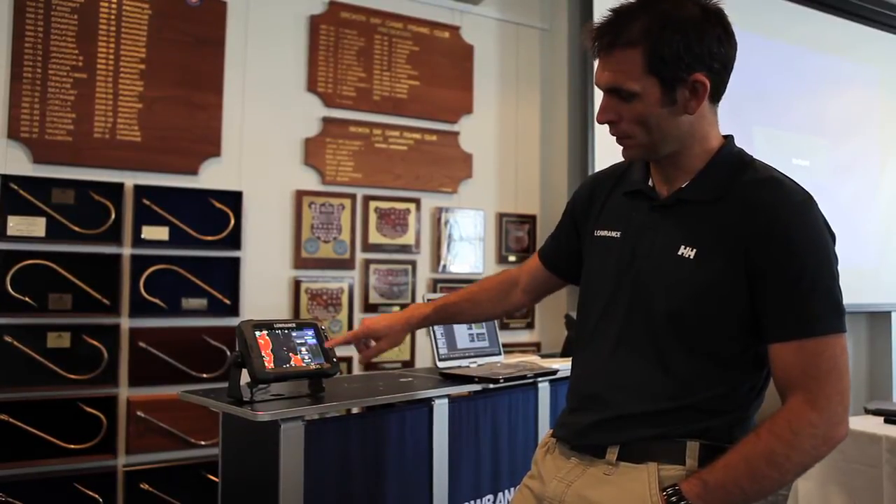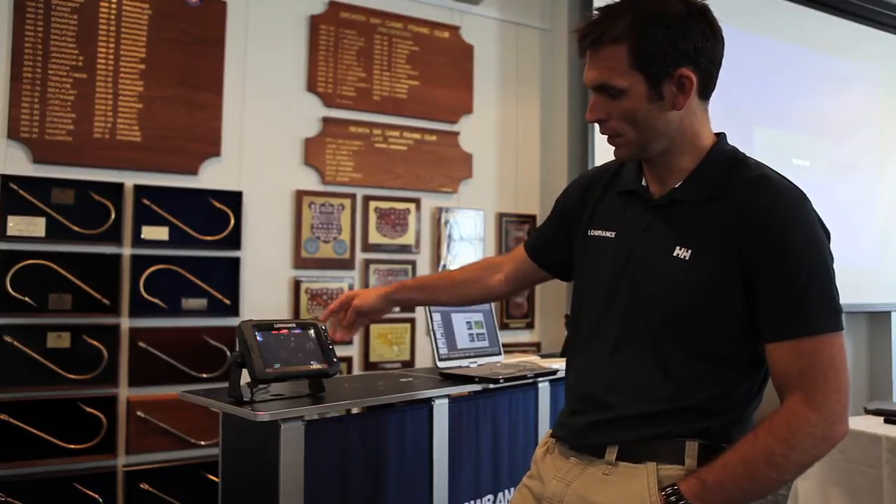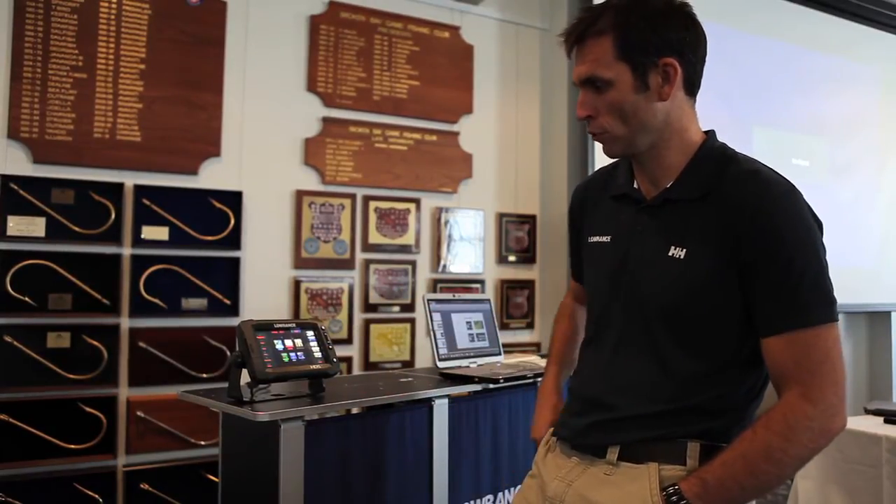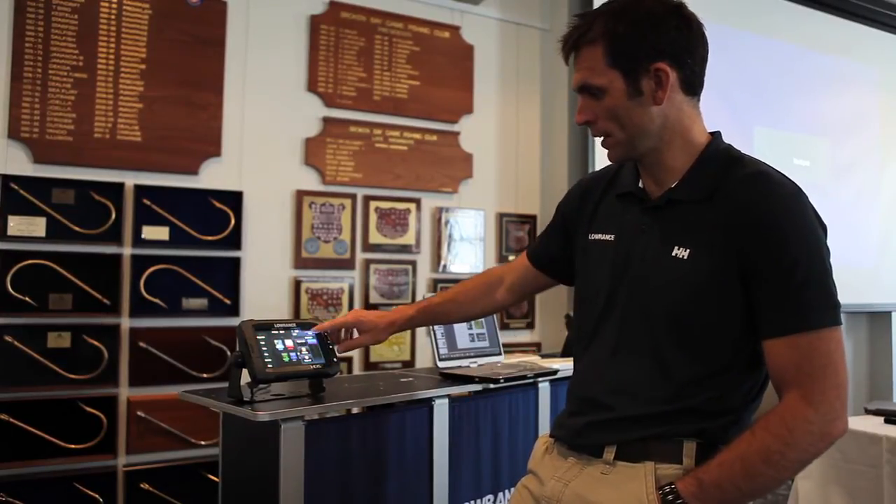The power button controls the brightness. I can turn it into night mode, and then you can see what happens. I lose all the white lighting. So again, turn that back into day mode.